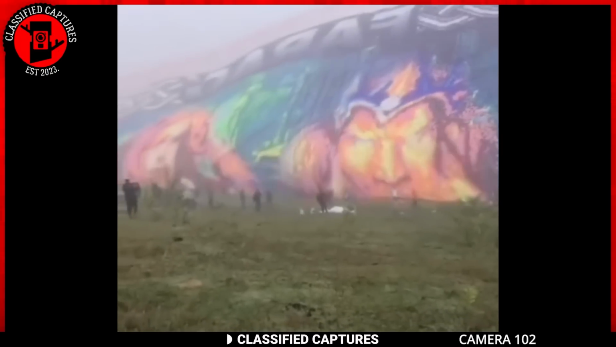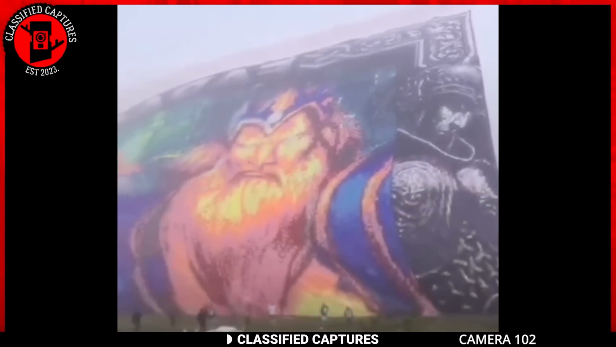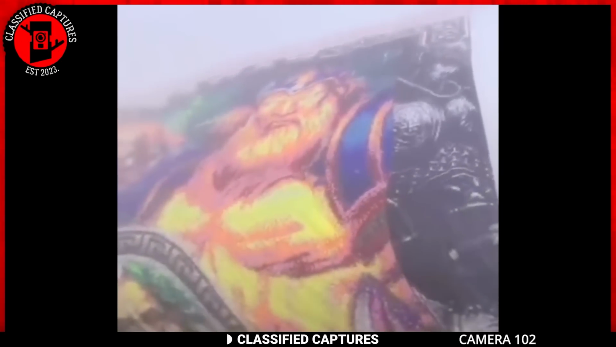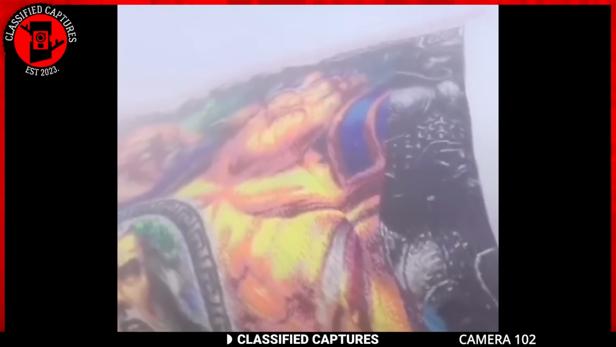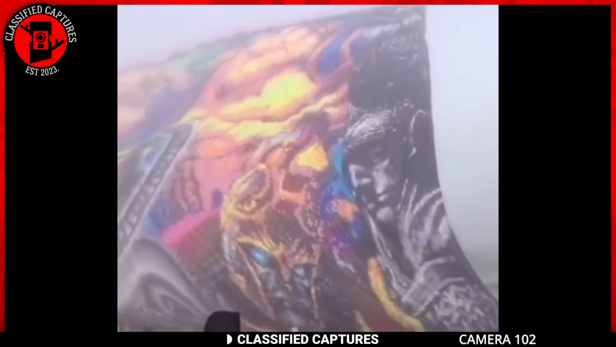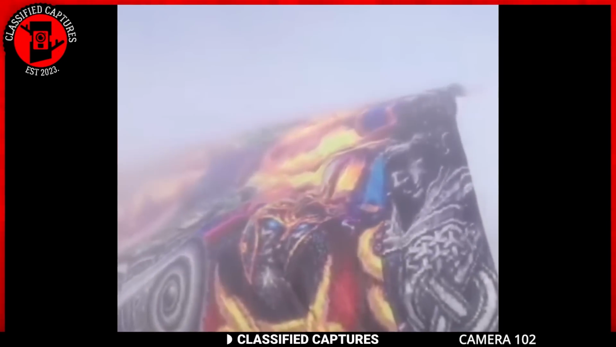This looks like a giant rug with a strange image of some sort of god on it. There are people all around taking pictures and videos as the rug gracefully ascends into the sky. What are we looking at here? Could it be some sort of traditional cultural practice or perhaps an impressive piece of artwork? The scene is captivating and puzzling.